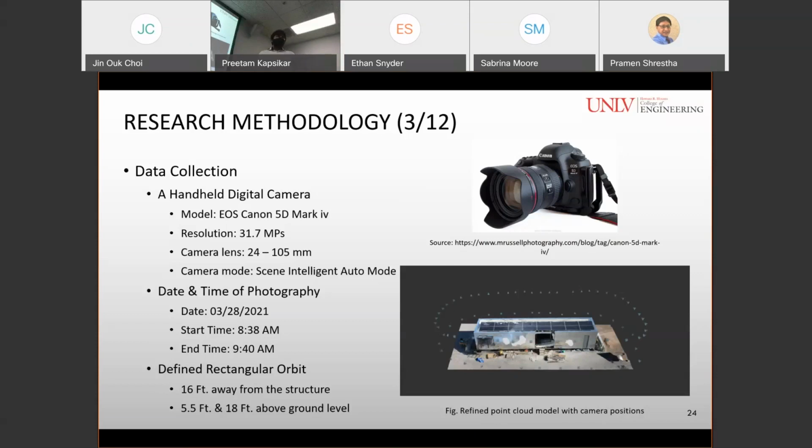And we defined a rectangular orbit for taking the pictures, which was 16 feet away from the structure and 5.5 feet and 18 feet above the ground level. These distances were decided based on the position of the structure and the quality of the image.